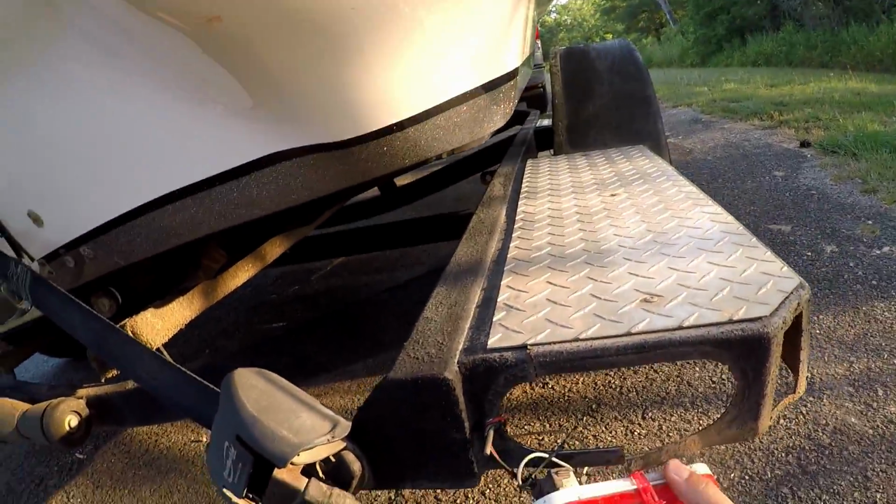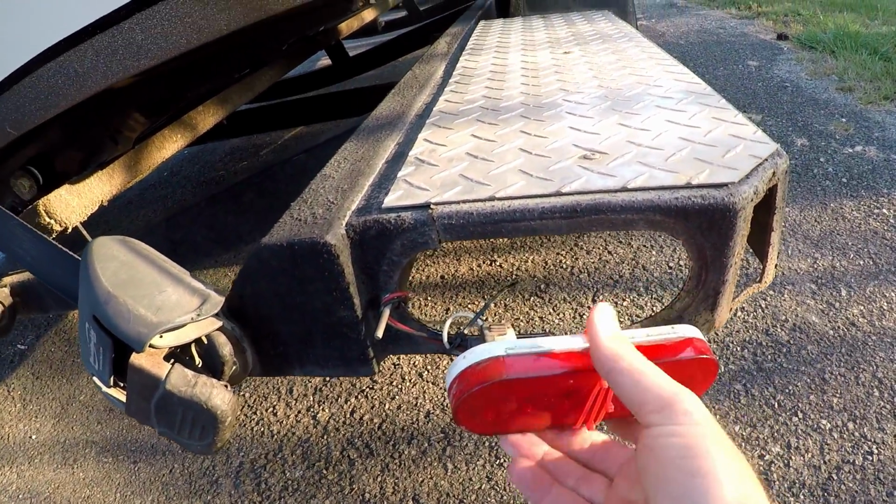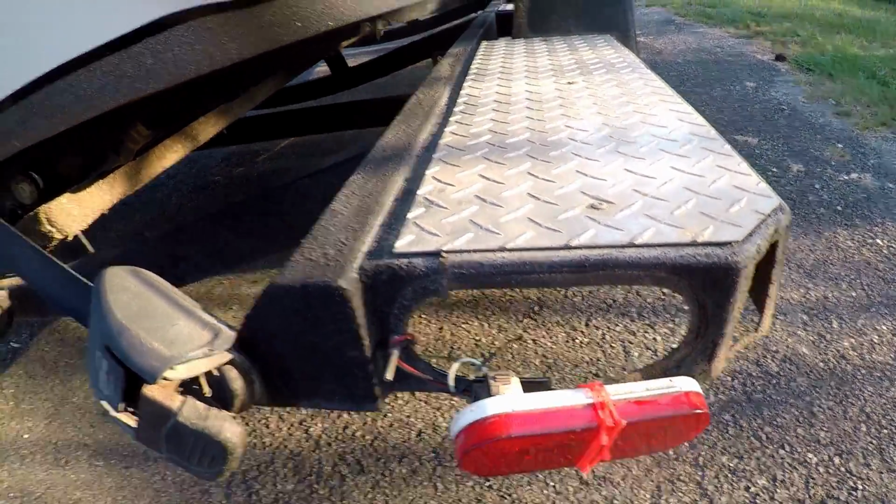I'm gonna show you how bad I wanted to go fishing this morning. I woke up and my trailer light was completely hanging off for whatever reason, so I zip tied it, and obviously that didn't work very well, but we made it here.